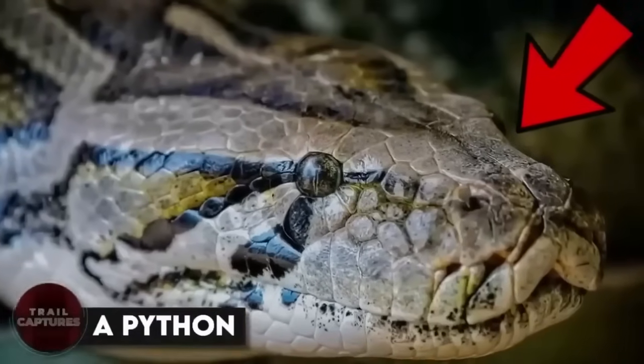A python. So let's tell you about this wild incident that went down in Thailand. One mom, Thanapum Laken, who's 42, woke up one morning to find their dead kitten in her house with bite marks all over its body.